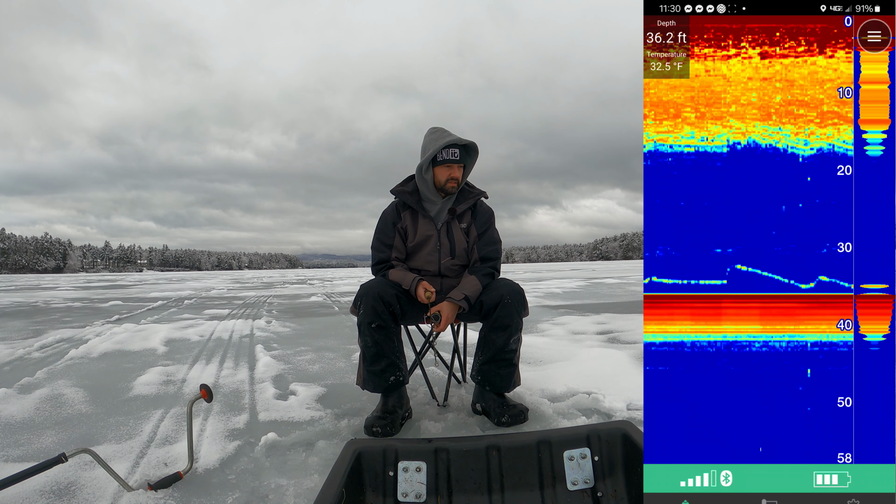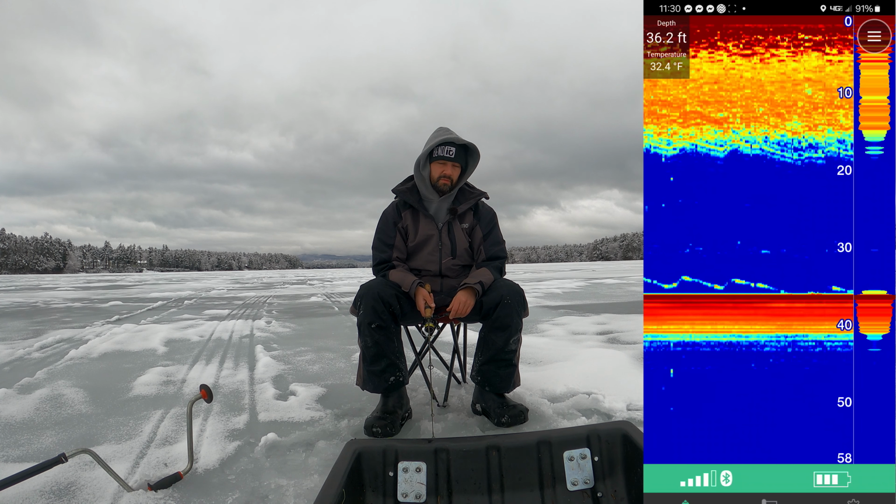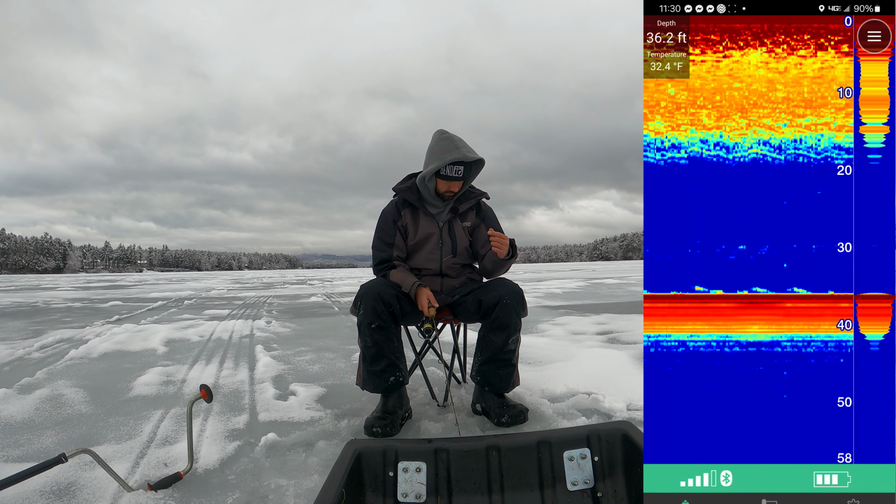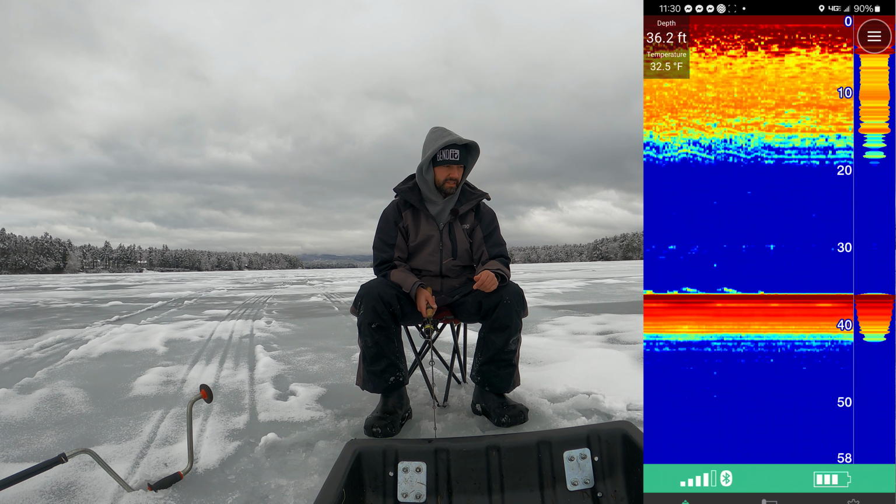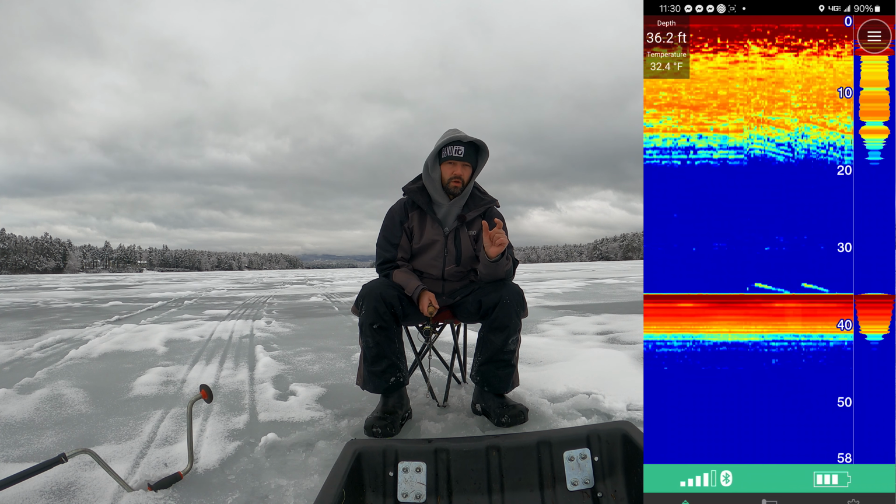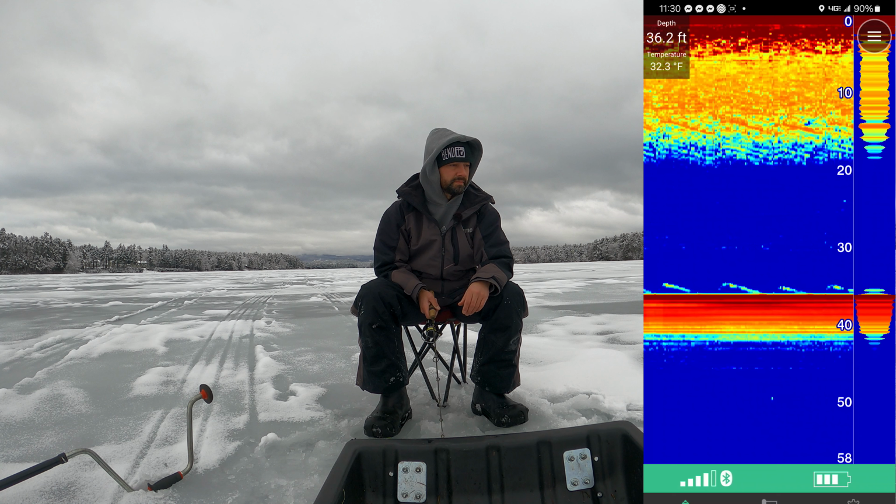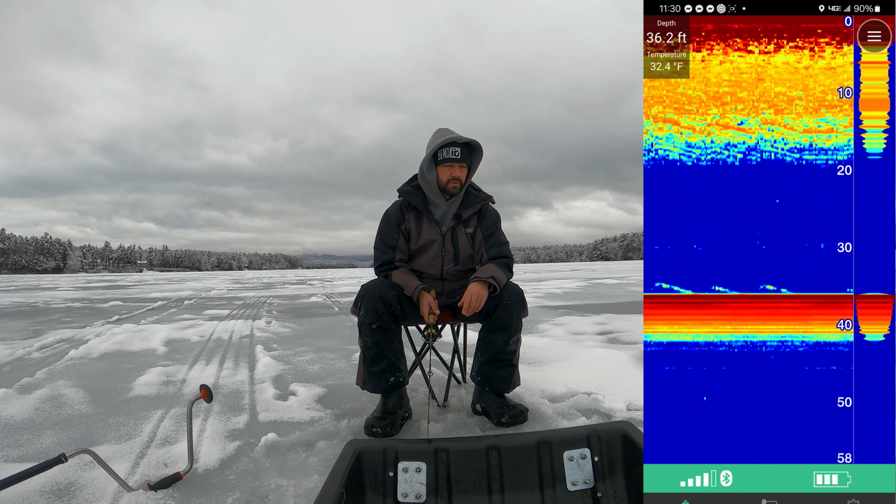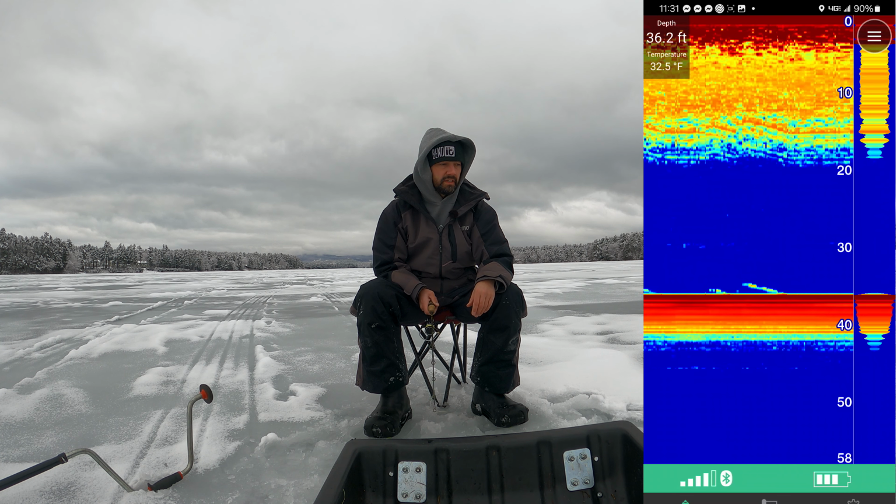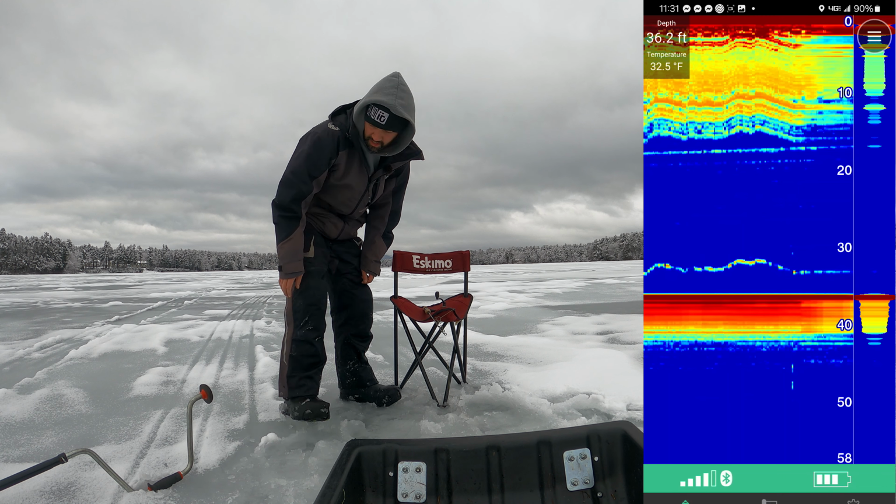And we're gonna be pounding this in the bottom. It's a 7mm tungsten with a number 4 hook. And I'm wearing a mic just because it's a little bit windy out today. And I'm running a little glow-in-the-dark 2-inch paddle tail that I make and sell on BennettFish.com, which is in the link, or actually you can just scroll down or scroll up, and you'll see it in the description there. So let's go drill a hole off to the side here.